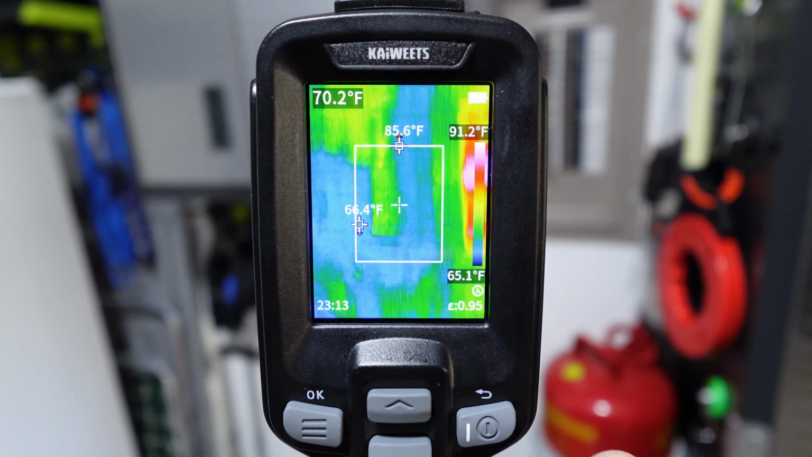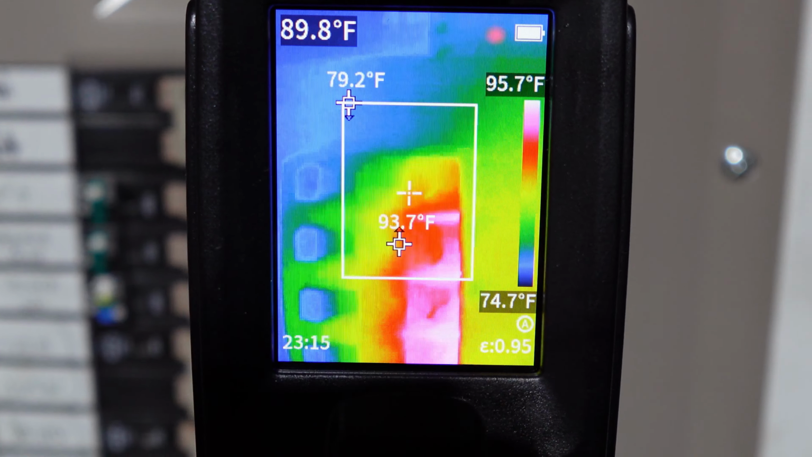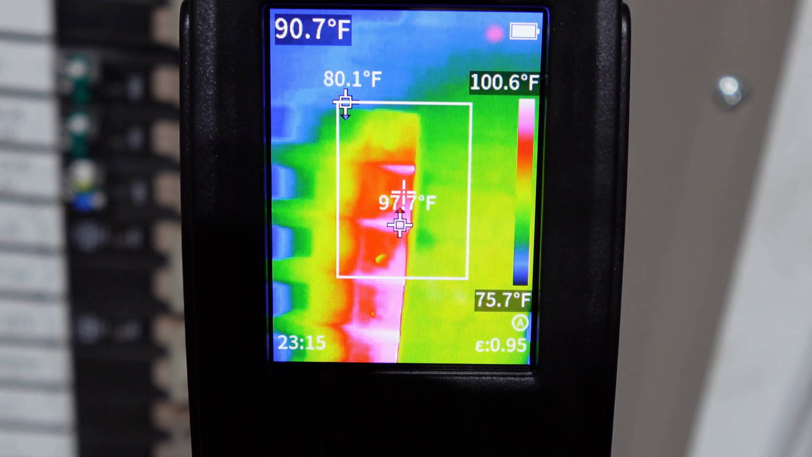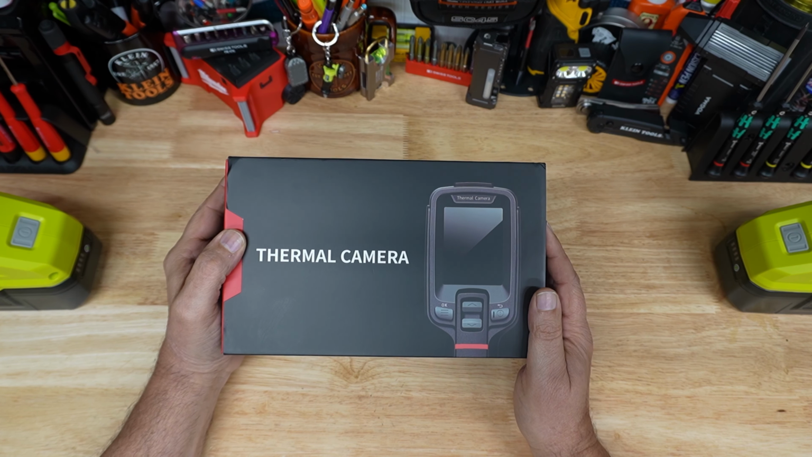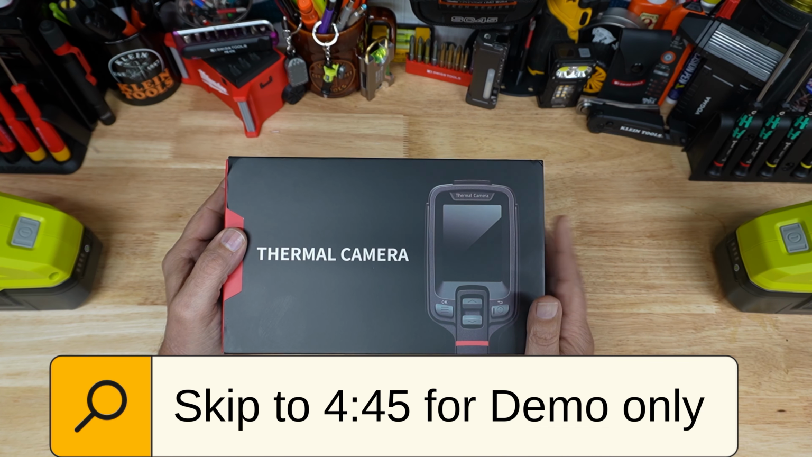Okay, we're coming up on our panel now. Over here, I may have a couple more that need to be changed out because I was reading almost 200 degrees on some of these. This is the Kaiweets thermal camera. It's the KTI-W02 Pro.